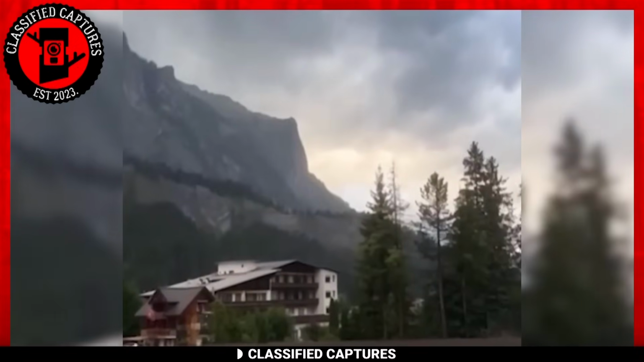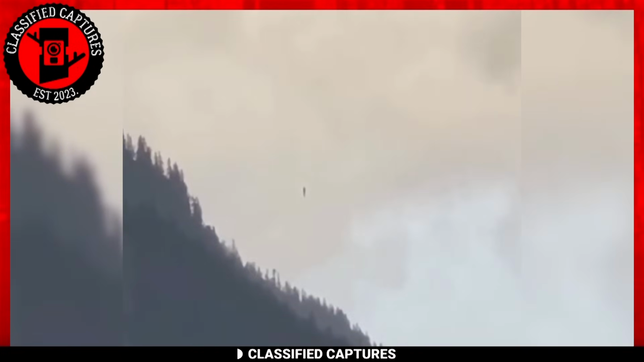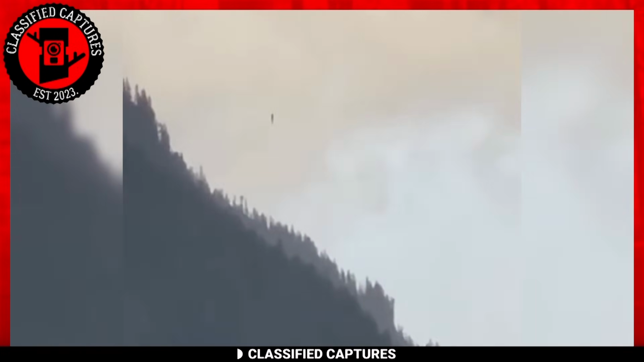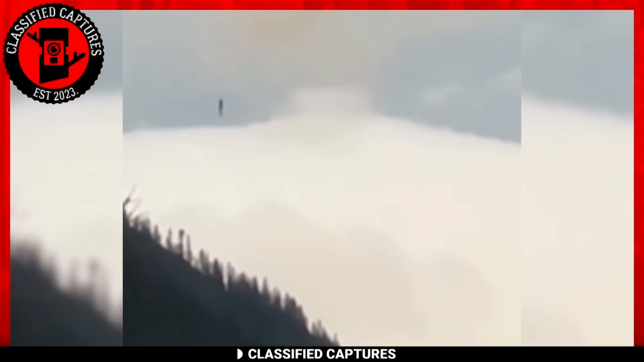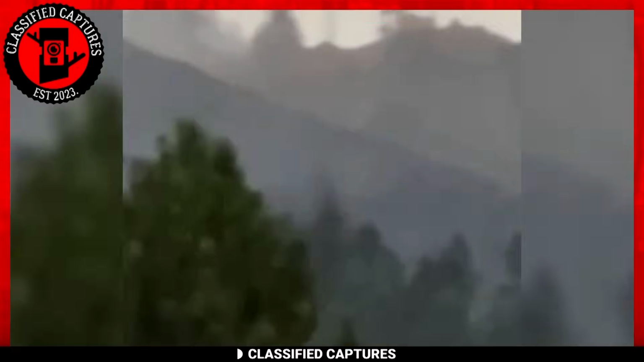A group of friends embark on an adventure in the scenic mountains of Switzerland. Sounds like the beginning of a great trip, right? Well, it was until they stumbled upon something that defies explanation. What they witnessed was an object hovering by the mountainside, and it wasn't your run-of-the-mill balloon or drone. This thing had no visible strings or propellers, adding an extra layer of mystery to the situation.